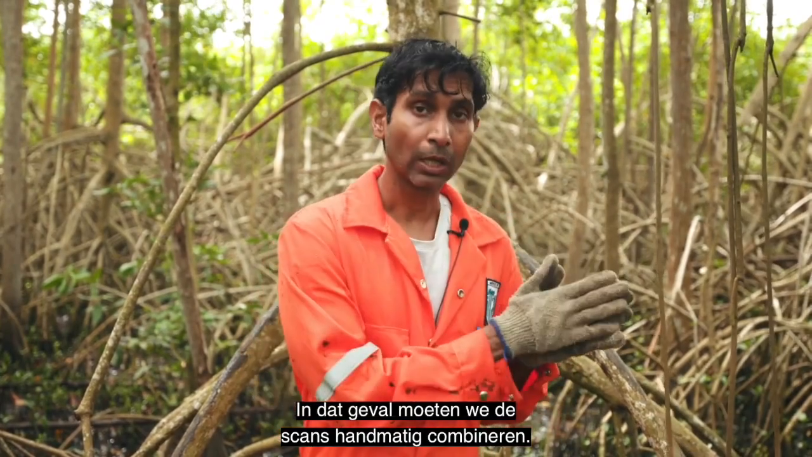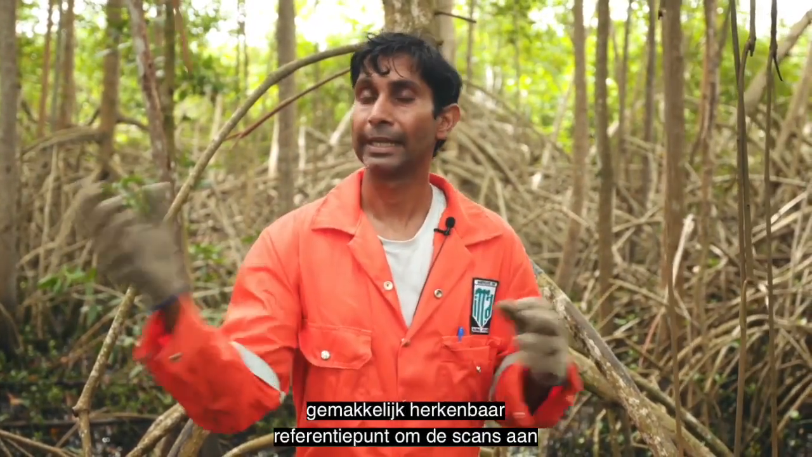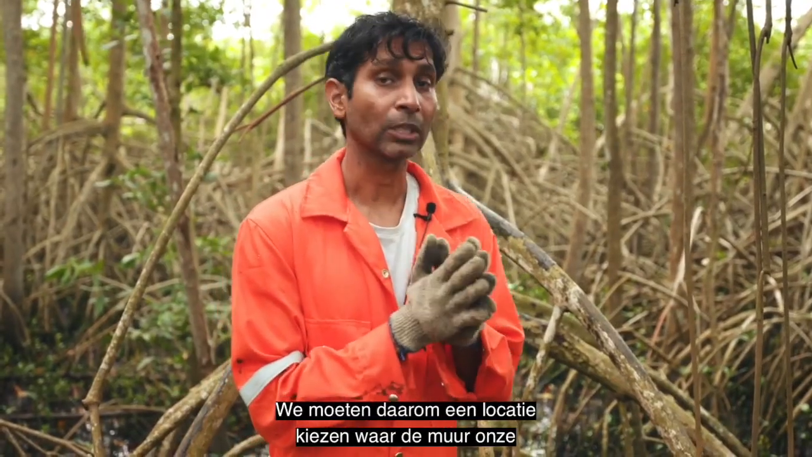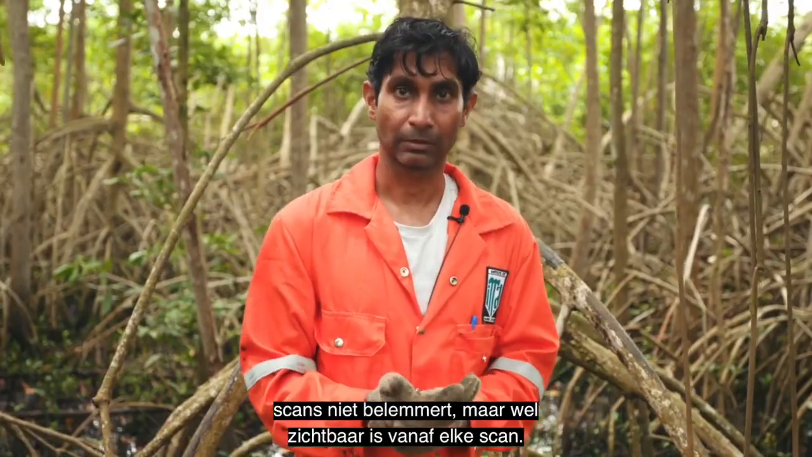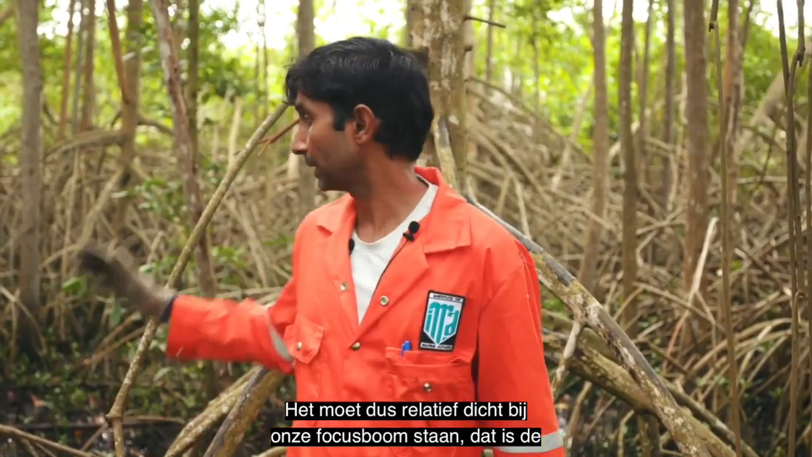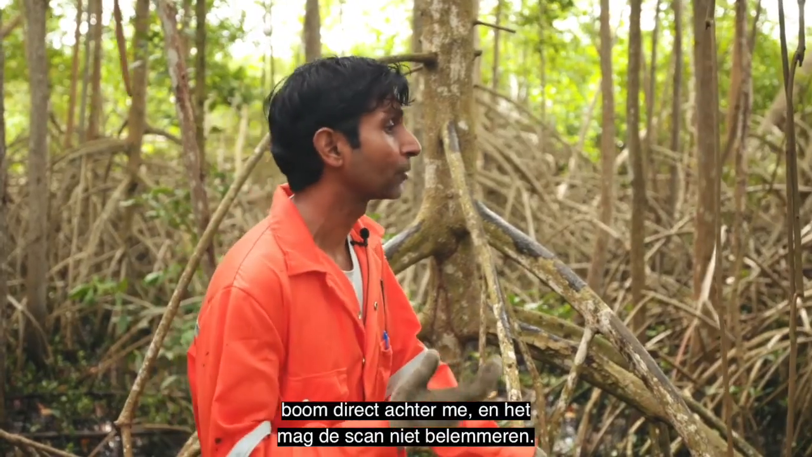So we use the wall as a visual point of reference that's easily recognizable to link scans together. We have to choose a location where the wall will not obstruct our scans, but also where it will be visible from every single scan. So it should be in relatively close proximity to our focus tree, which is the tree right behind me, and it shouldn't obstruct the scan.